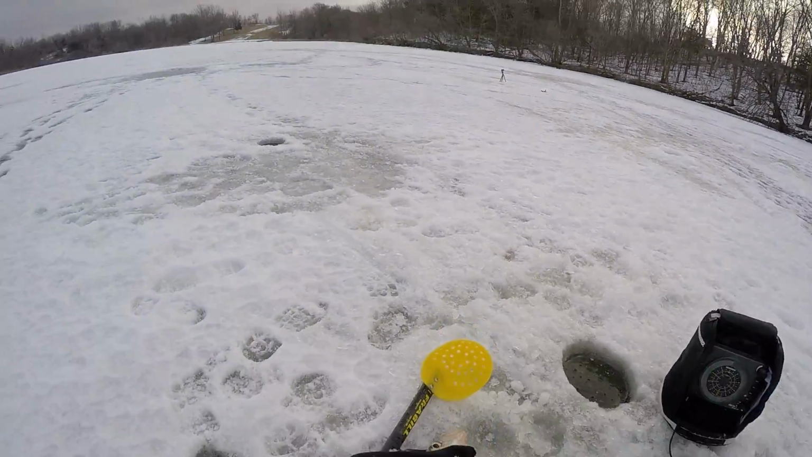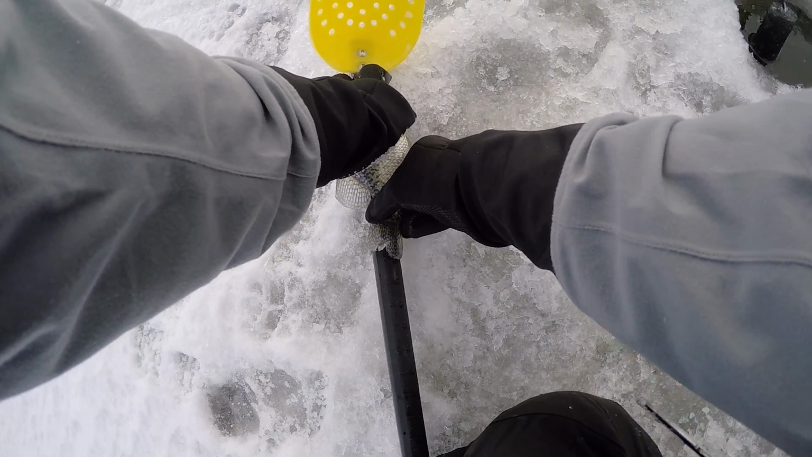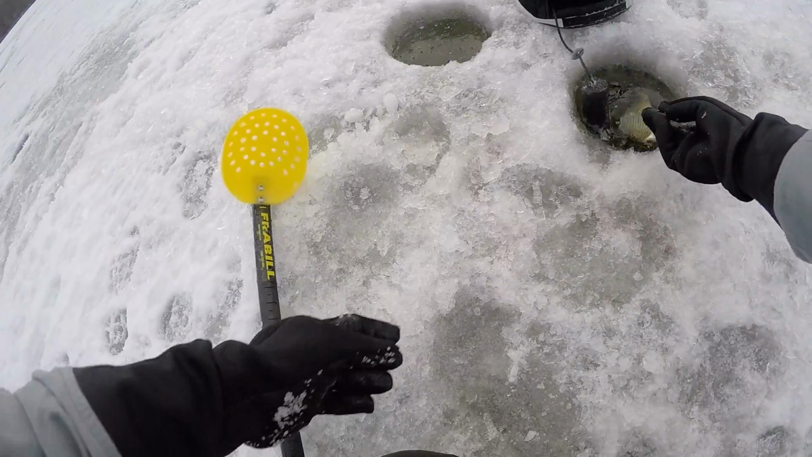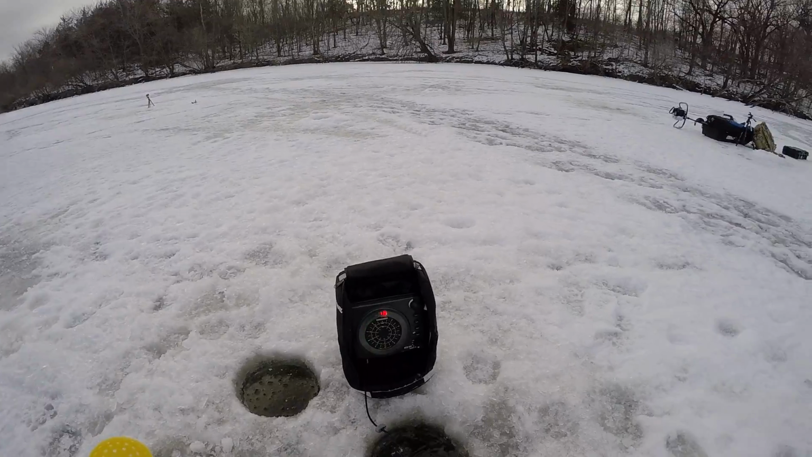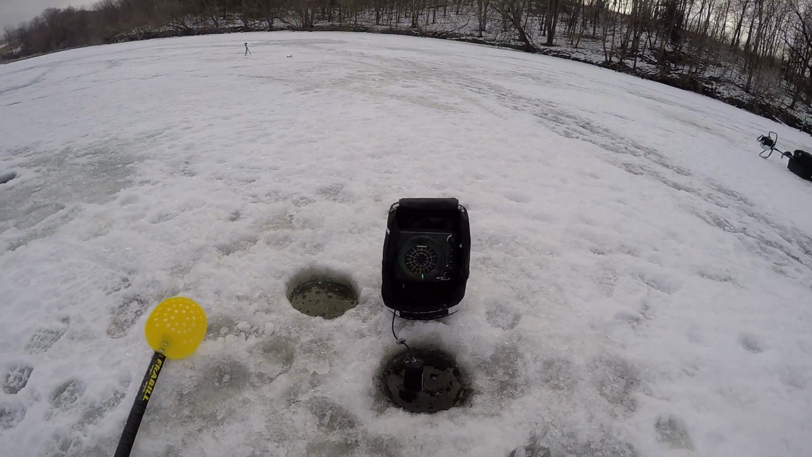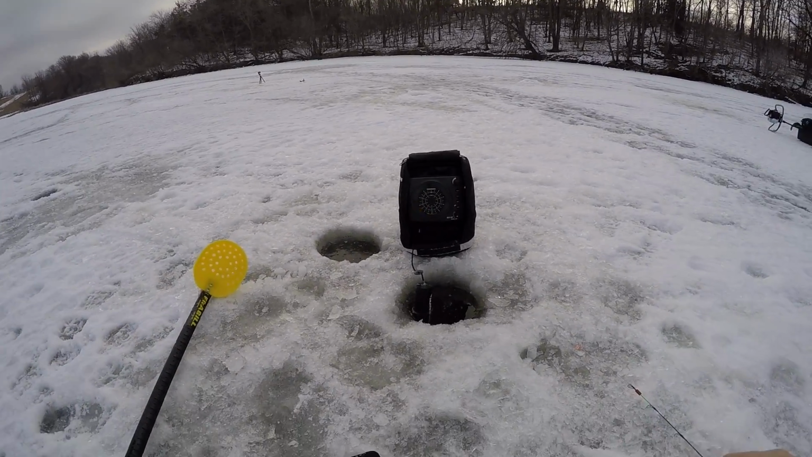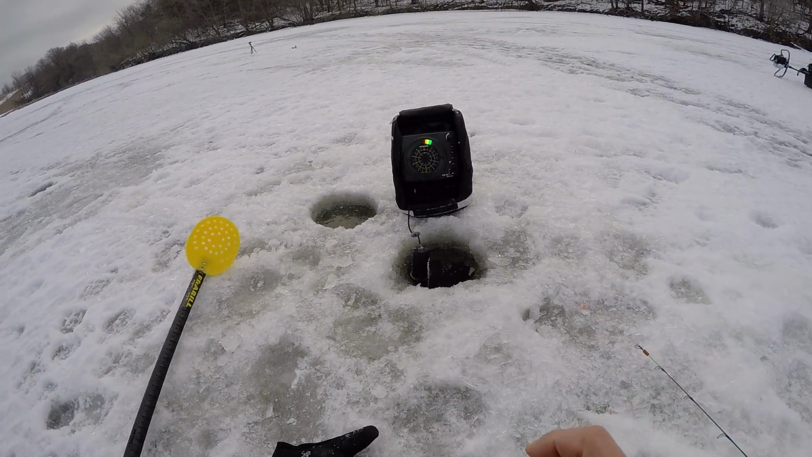Much nicer than the last one. Just for reference, this one is how long? You can see right there, that is 10 inches, a little over. And he went right back down. All right, that one was better. Much better.